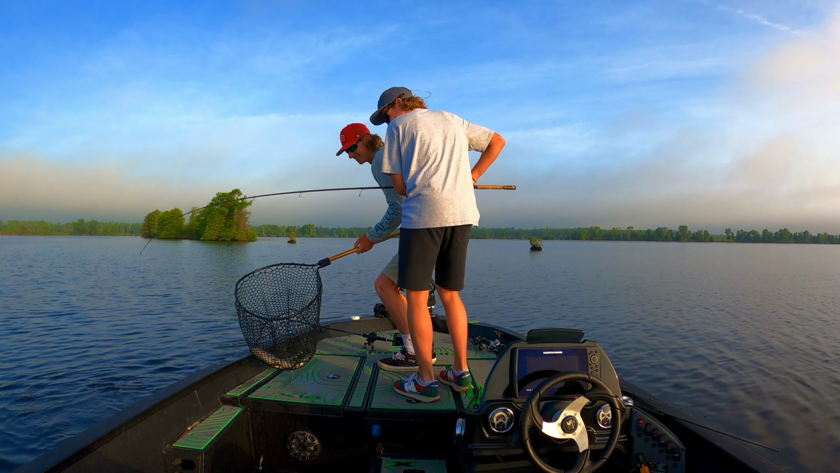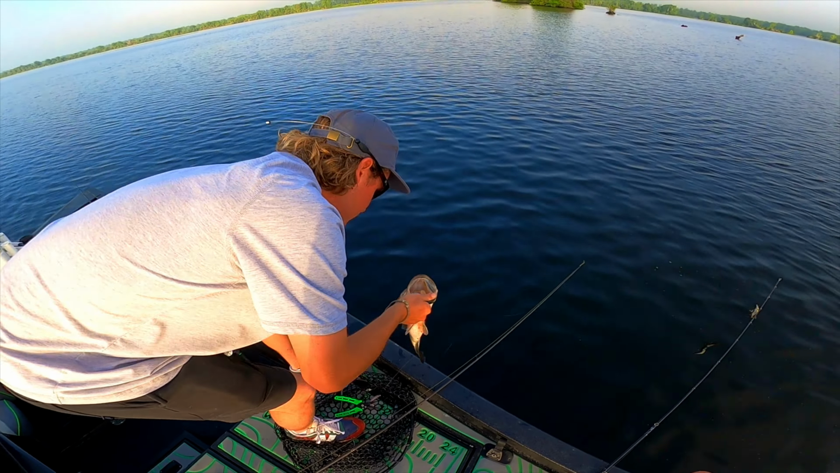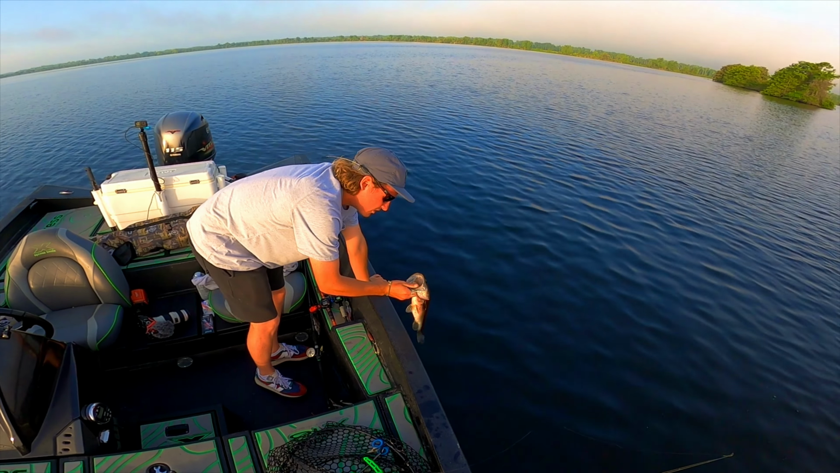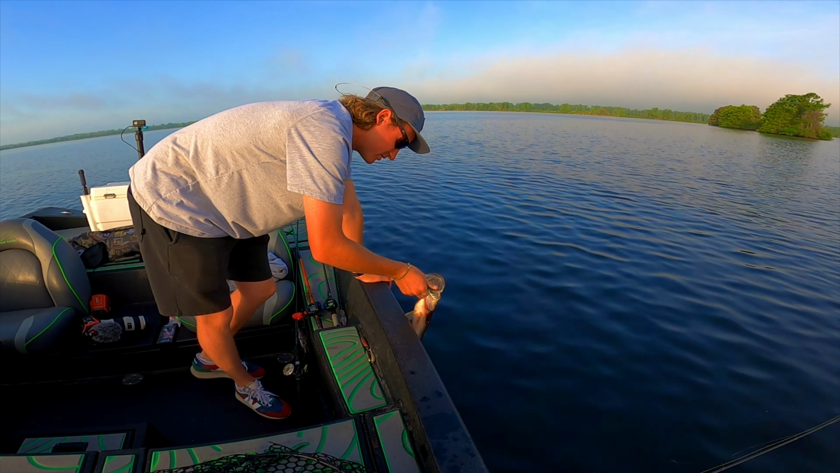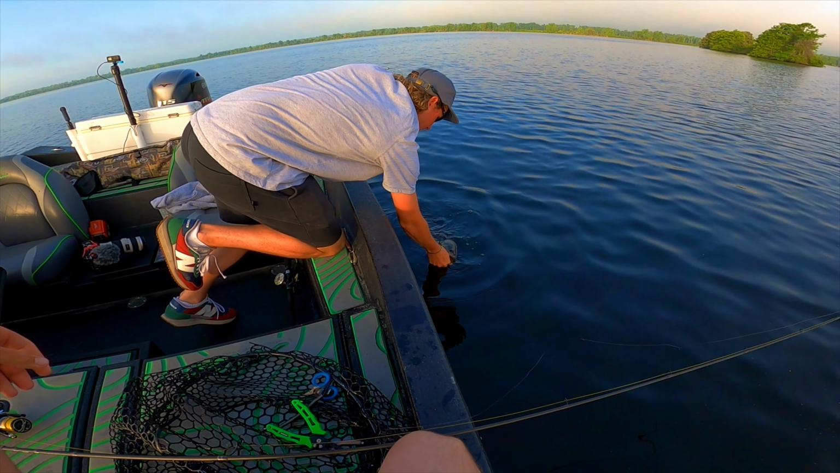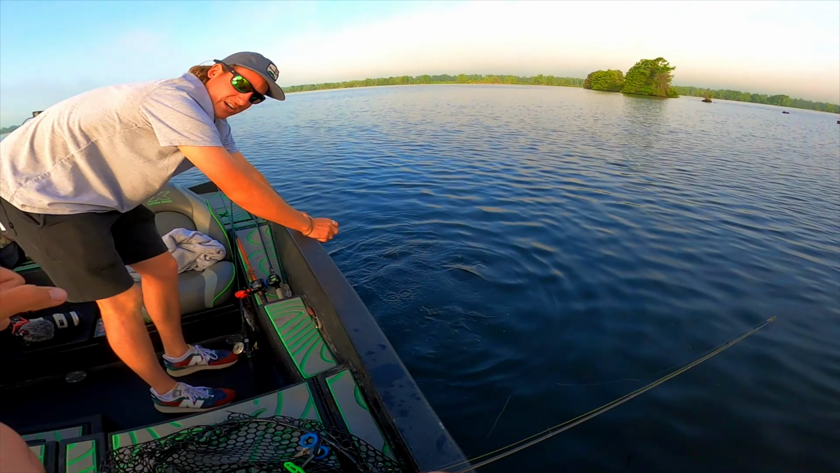Oh, nice. Oh, dude, I think he choked it. Got it? There you go. All right, I'm gonna put him back. All right, first fish of the day, y'all. He wasn't even hooked that bad. It just barely got his gills. He's bleeding, so getting him back in the water as soon as possible. Probably about a 2.5 pounder. Nice way to start the day.